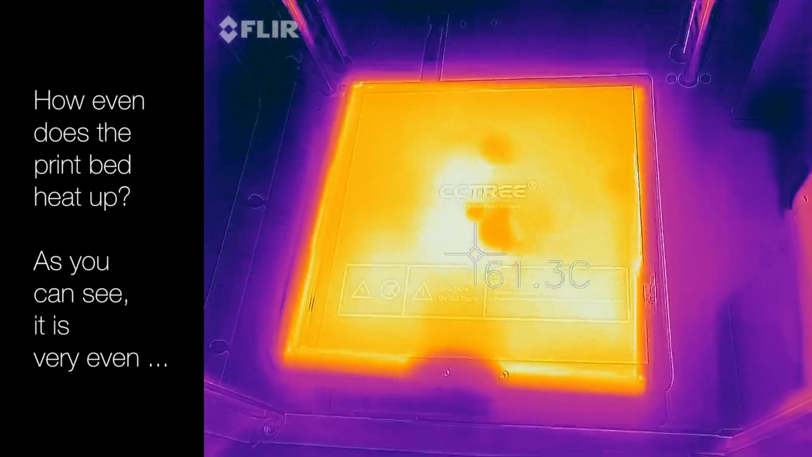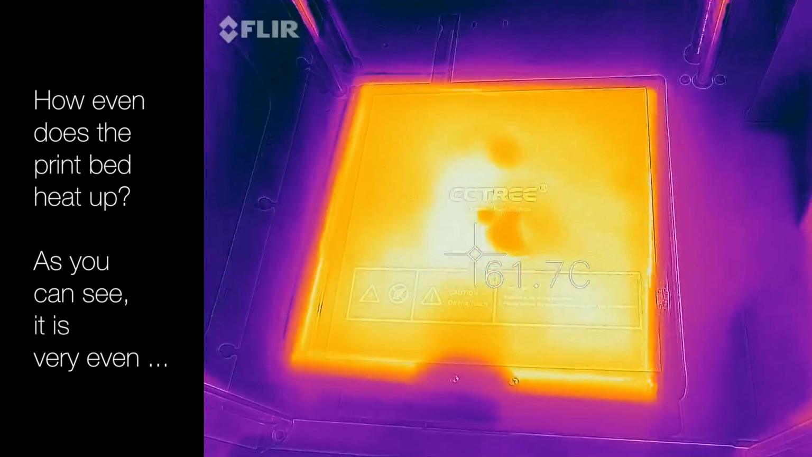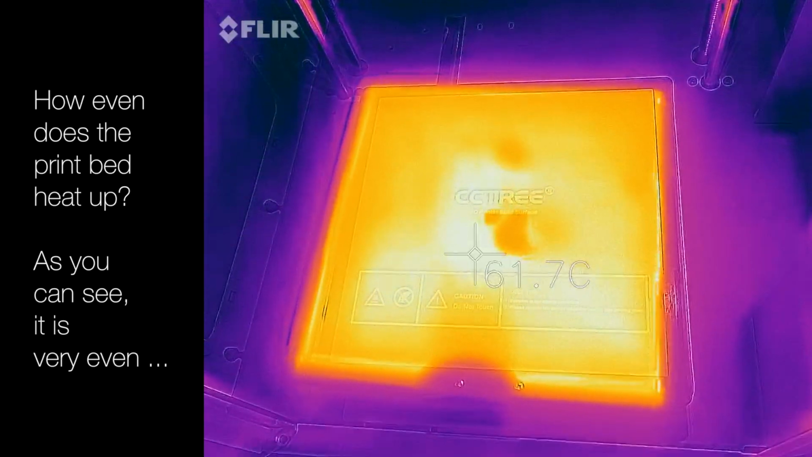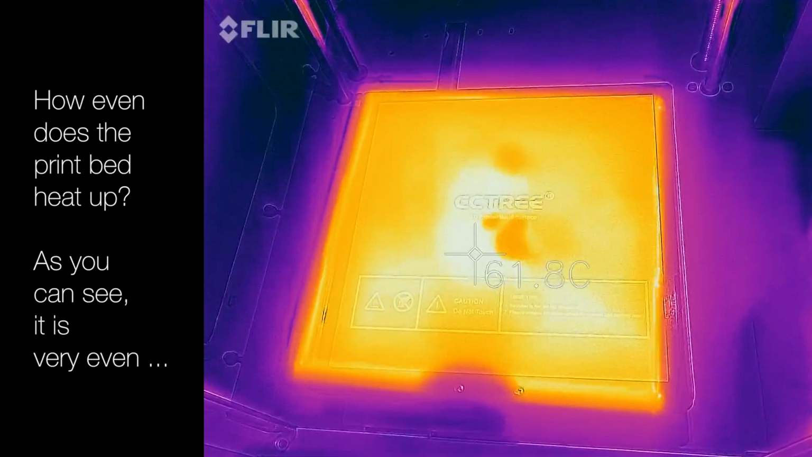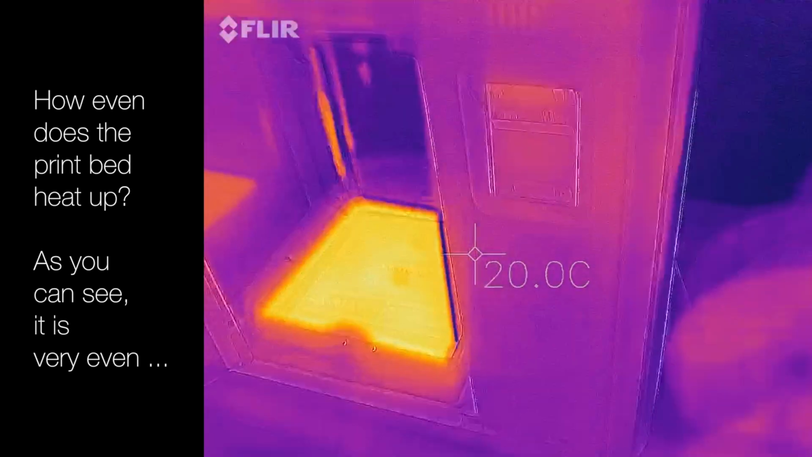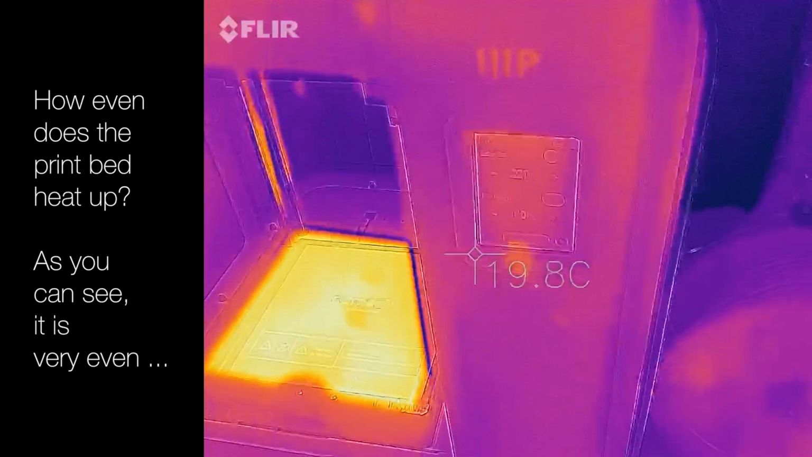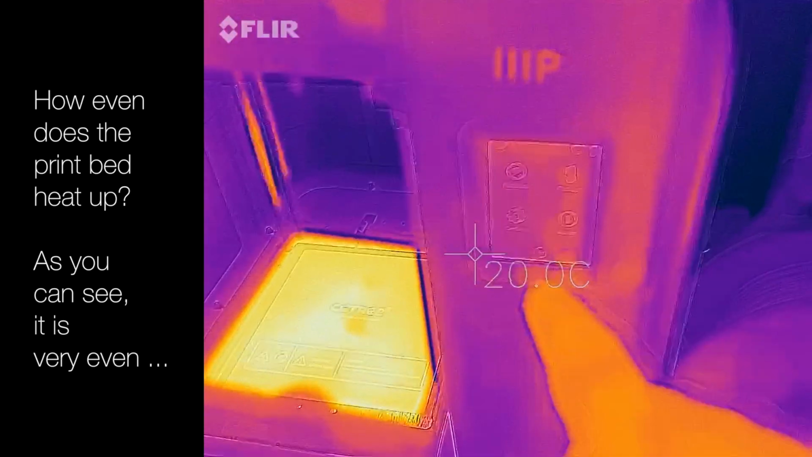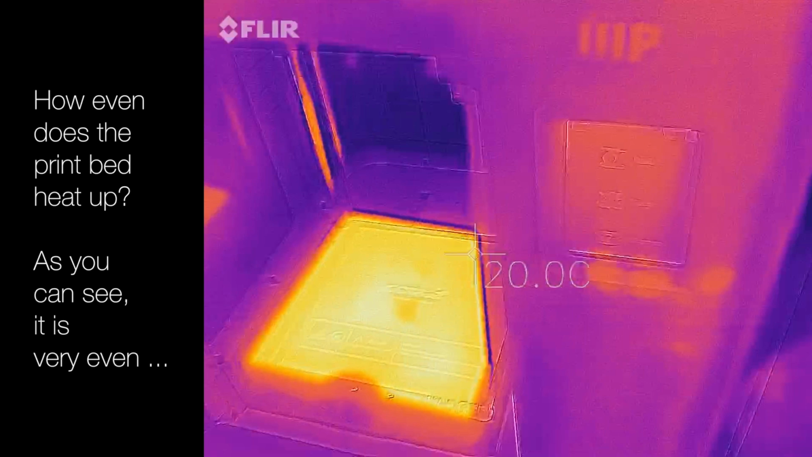Let's see how sensitive this FLIR thing is. 61. Yeah, and all those temperature measurements here really match the display. Right, we click in abort. Right. Yep.